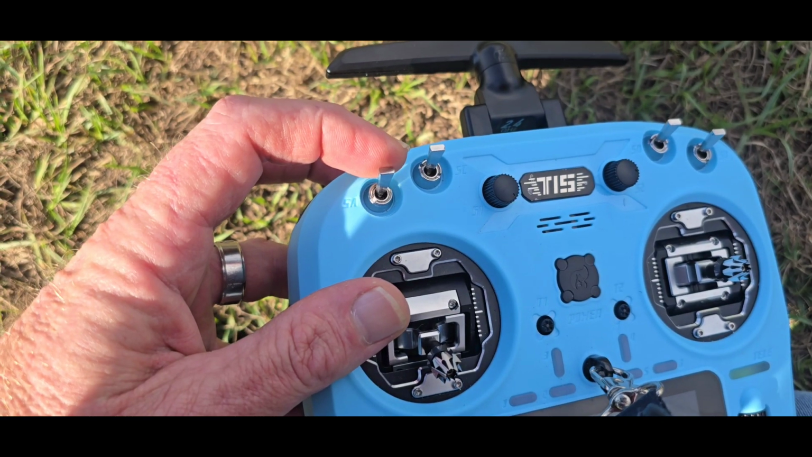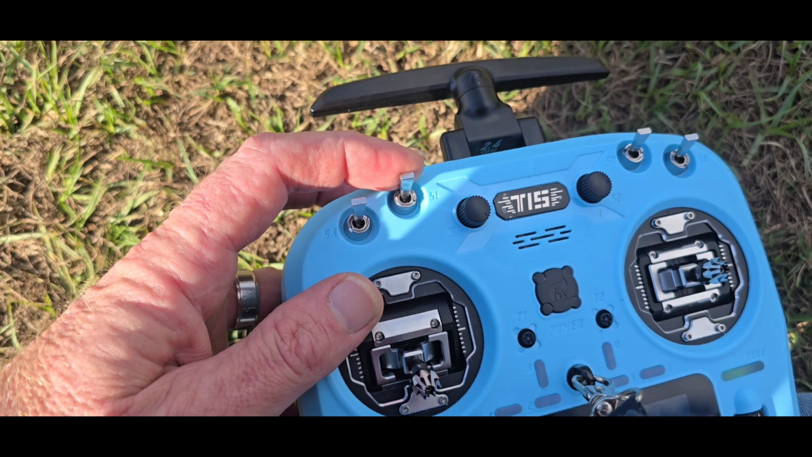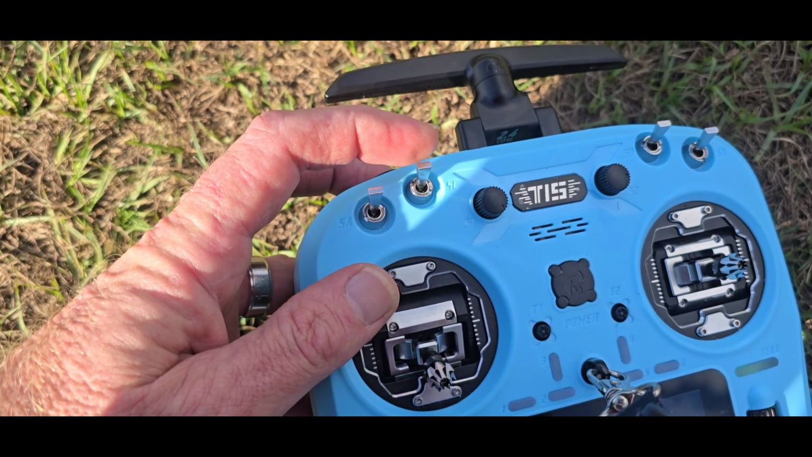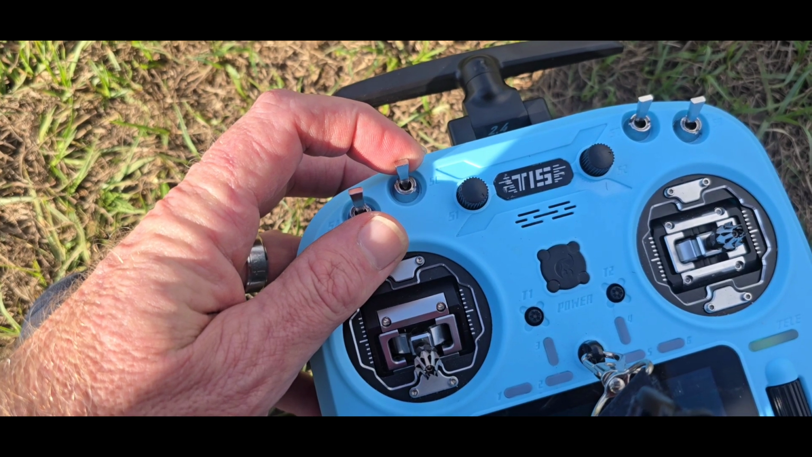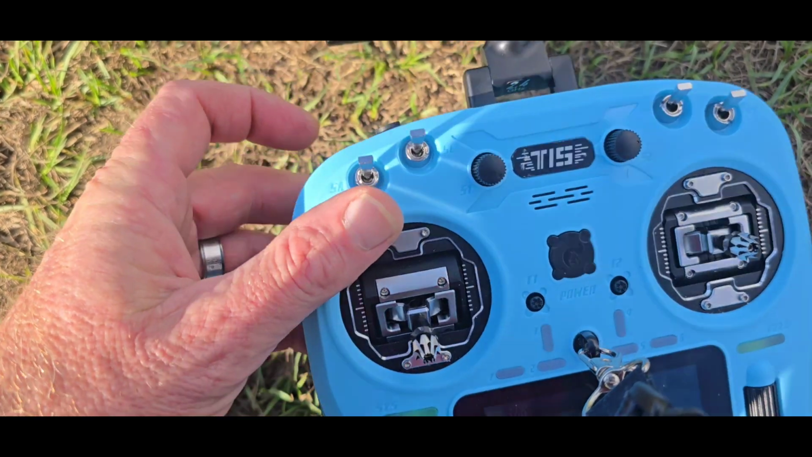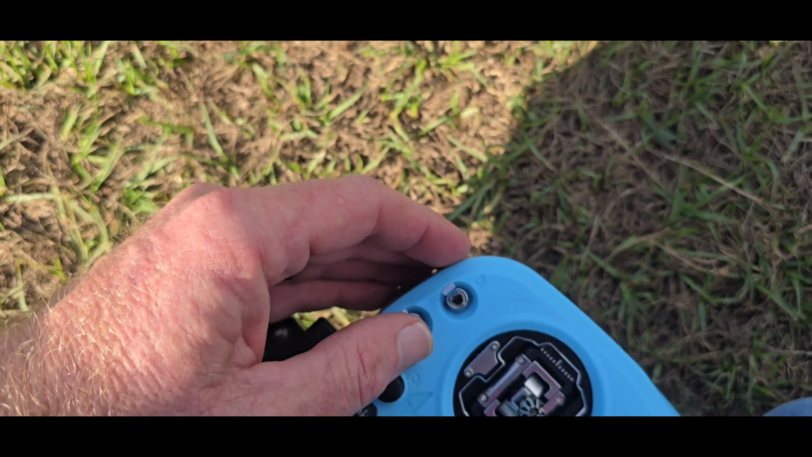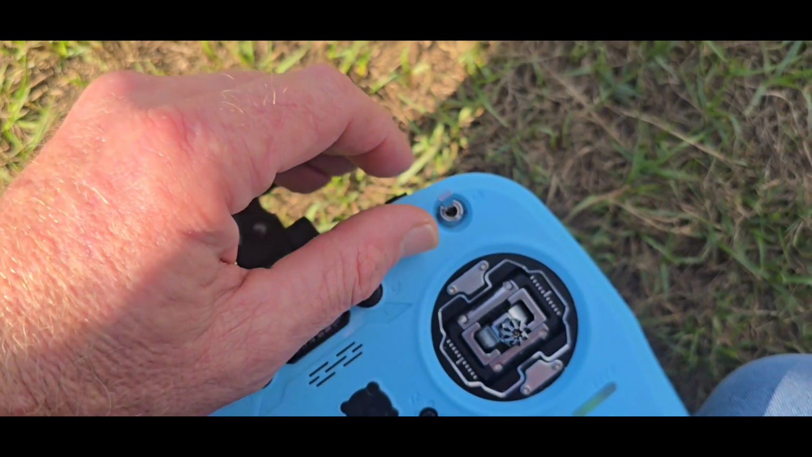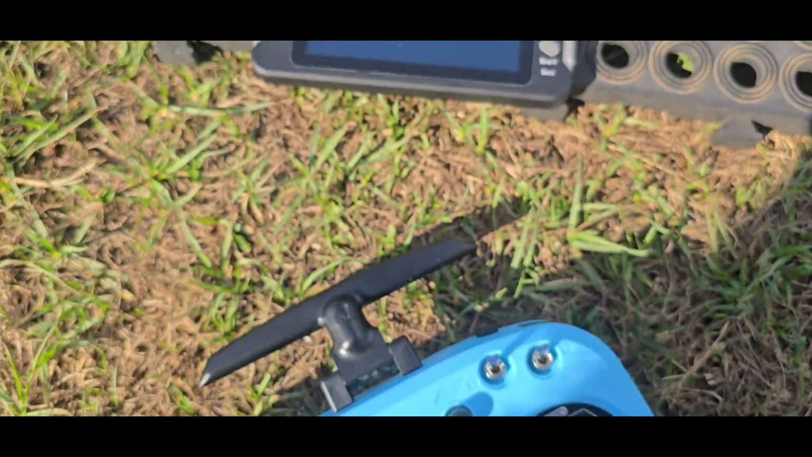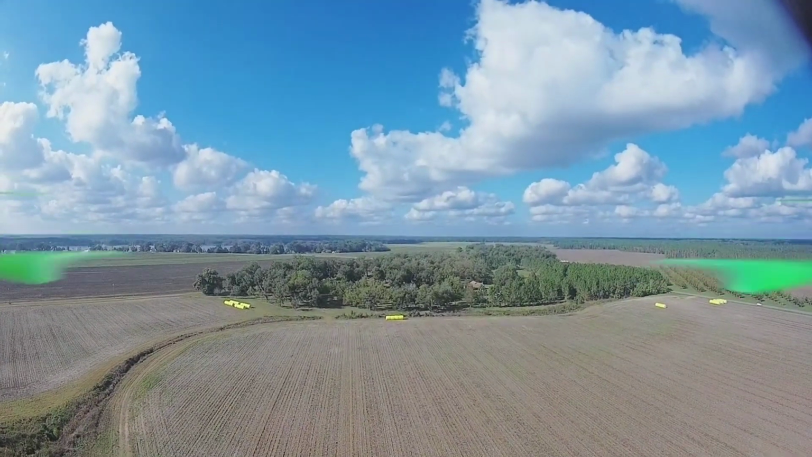This switch is my angle mode and crash flip mode. This switch is my position hold and GPS rescue. And then on the left button side, I have altitude hold. I forgot about that one time last flight and crashed my quad. And this is my VTX switch, and then my arm switch. And this is how I have the TX15 set up. There's my little ground station waiting. I keep flipping on the VTX, looking at my satellites.